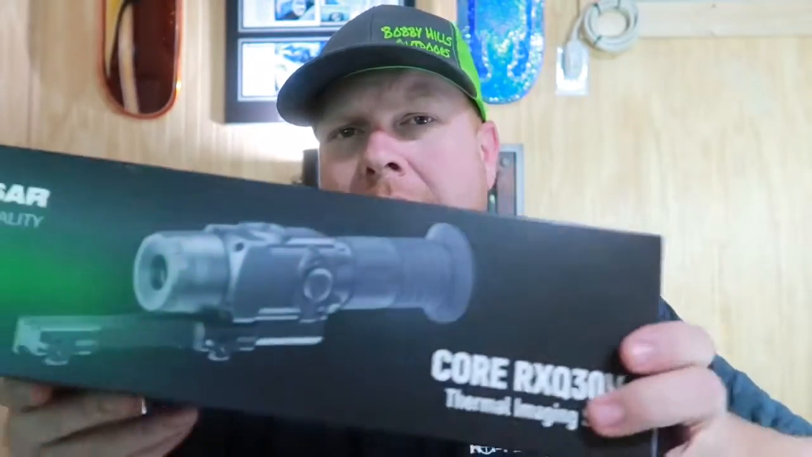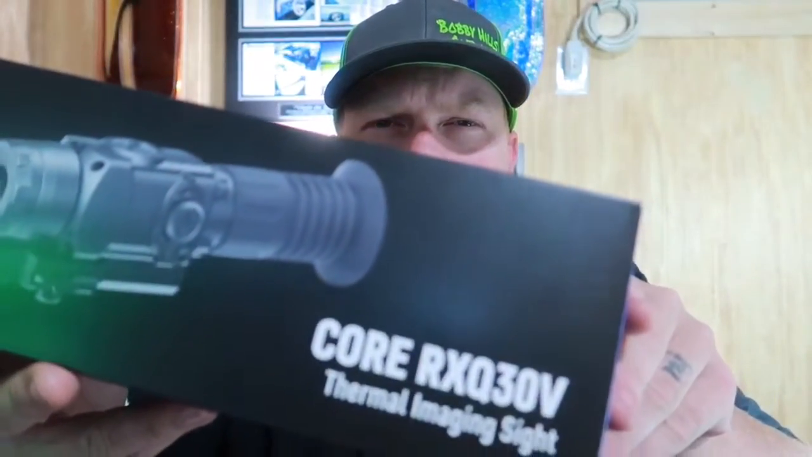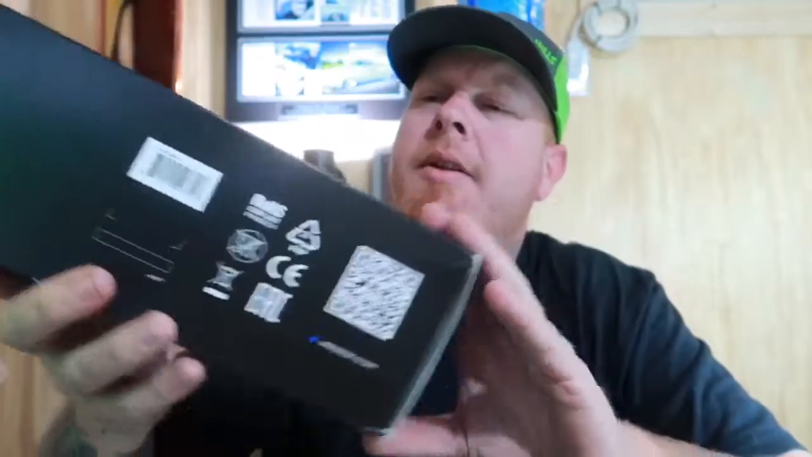It's been out for a while, but this thing's still selling like hotcakes. We're gonna bring you some reviews and specs on this. All right, you're not gonna wanna miss it. It's gonna be awesome. So I got it out of the box. It comes with all kinds of stuff in there, pretty much all the stuff that one of their top of the line scopes comes with. Anyways, there's the box, got the cool Core RXQ30V.